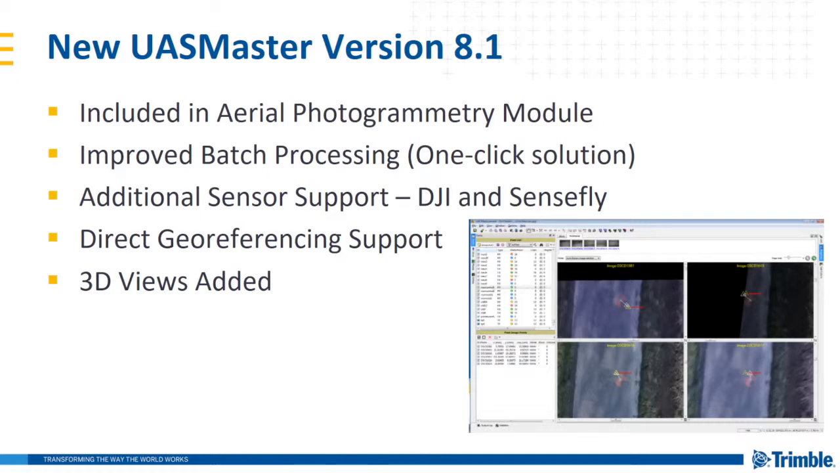In addition, UAS Master has built out some initial camera calibration values for DJI and SenseFly UAVs, added direct georeferencing support for GNSS and IMU units such as the Applanix APX15 board, and moved beyond the traditional 2.5D view space in the software and added 3D view support.